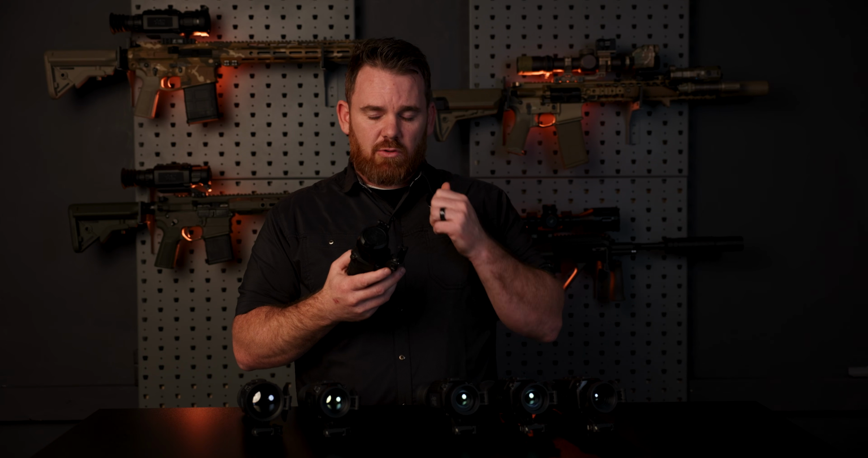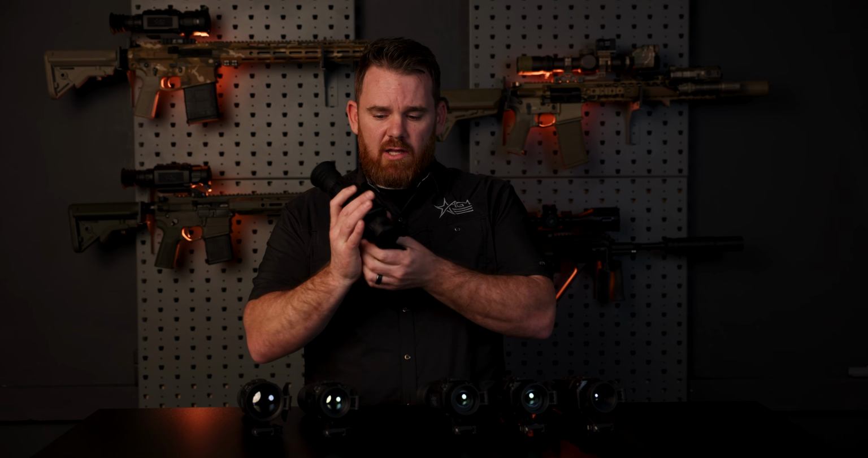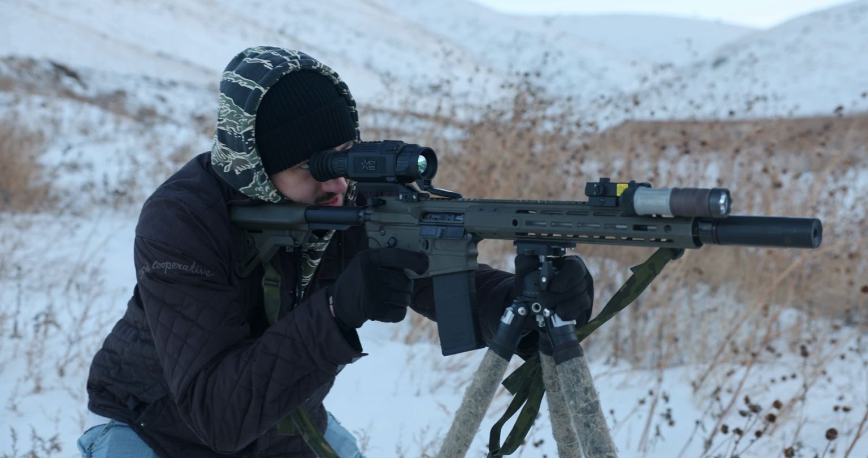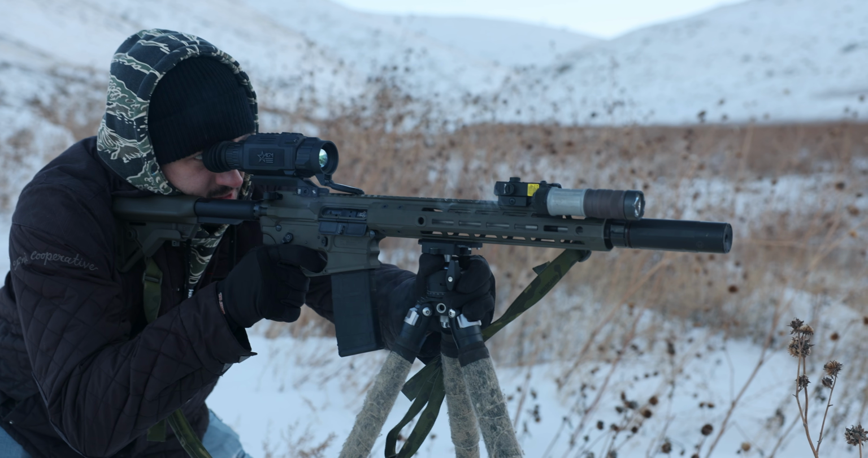What that provides you is a really good solid lockup for return to zero, but it also means you can grab it off of your gun and treat these as a monocular. And I was actually talking to a guy just the other day who wanted kind of a unit that could do both. He could put it in his bag, it could be compact and lightweight. He wanted to use it as a monocular and potentially throw it on a gun at times and use it as a scope. So it's a fantastic option if that's something that you're looking into doing as well.